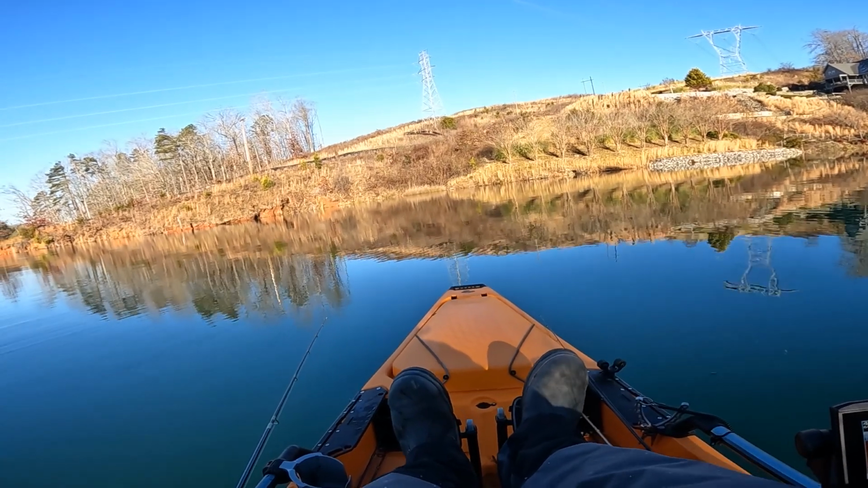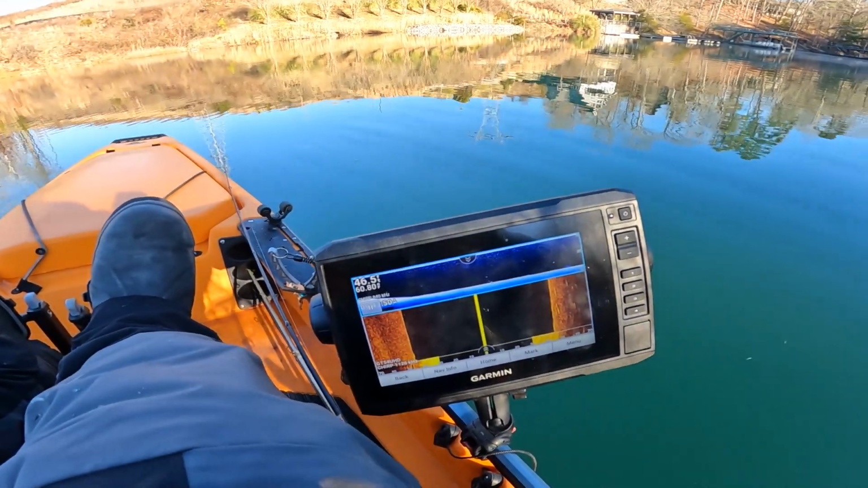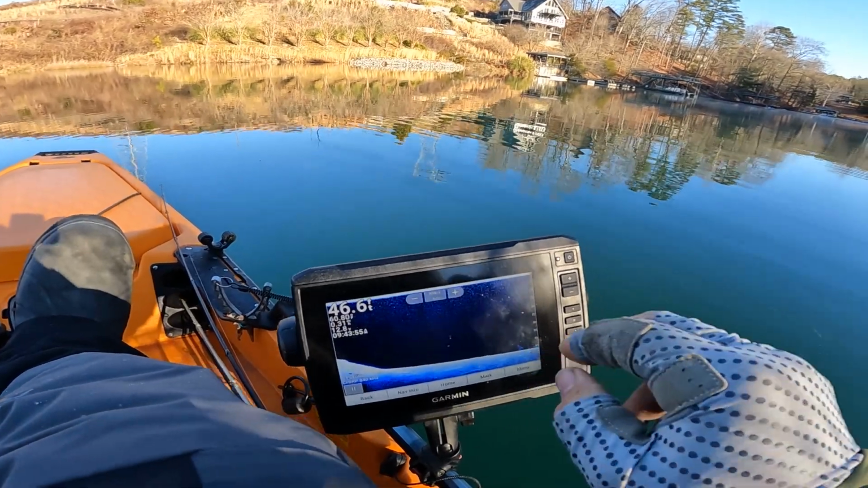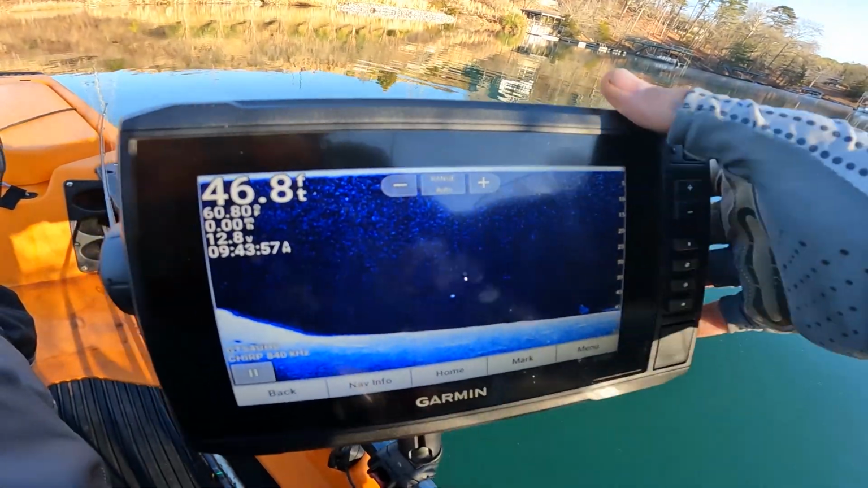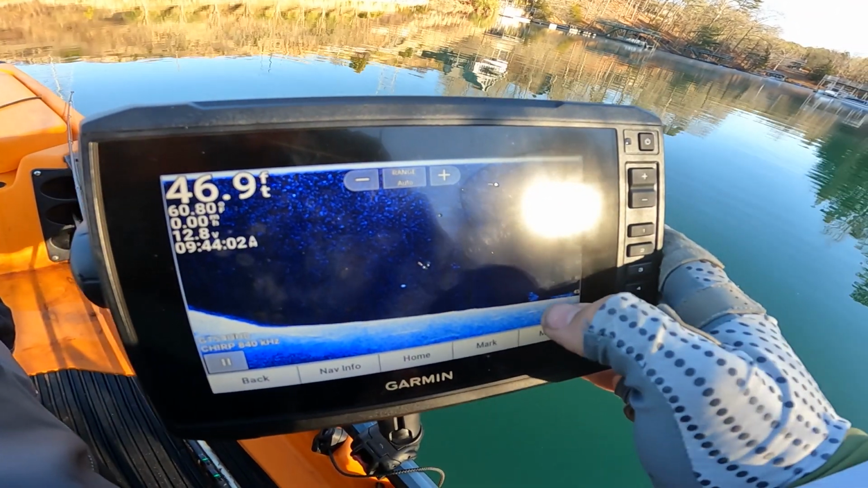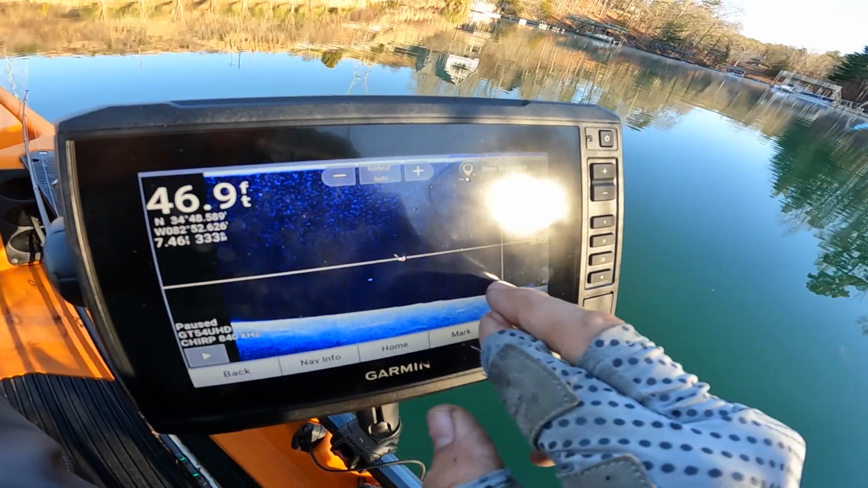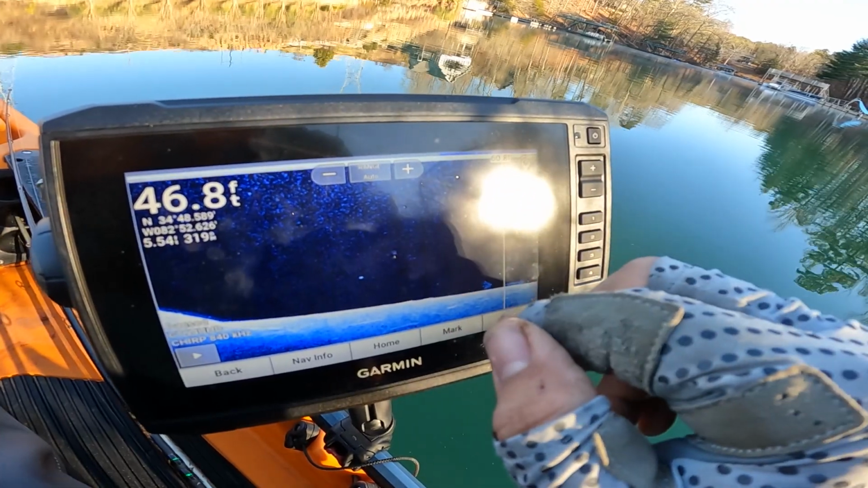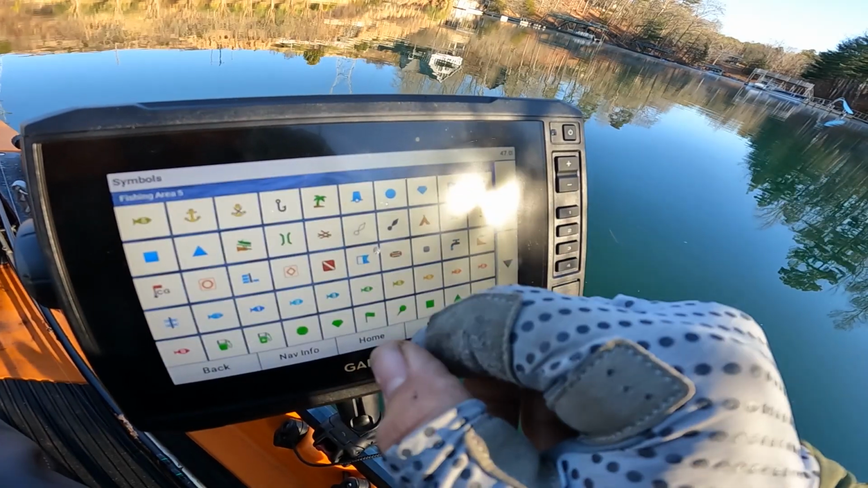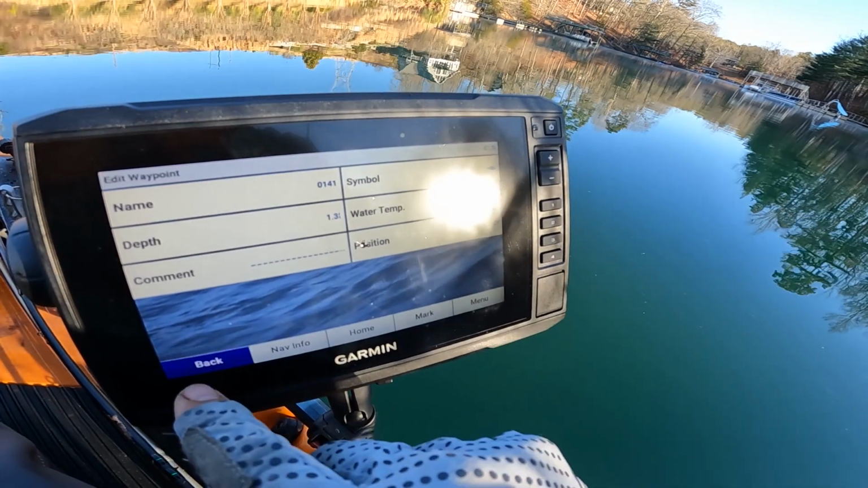Alright. See, there's our bait glued to the bottom. Make this bigger. You can see it right down there. Let's put a mark on that. We're going to pause. New waypoint. A little bait fish, back.